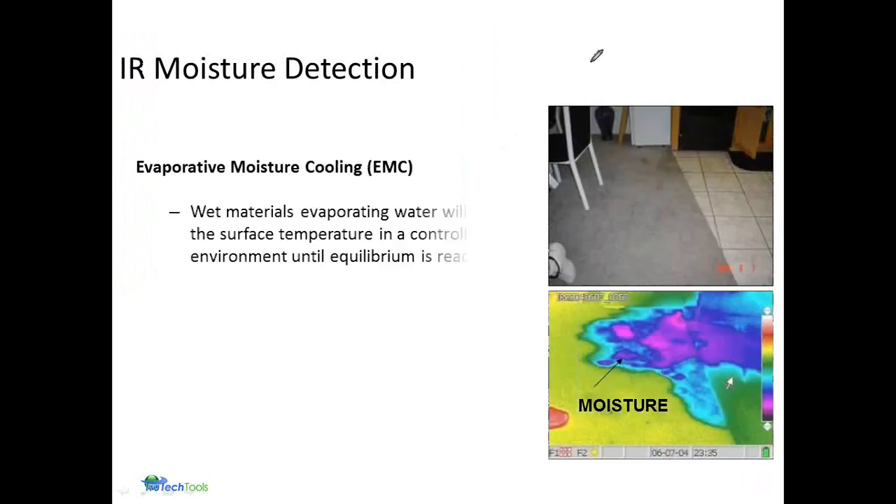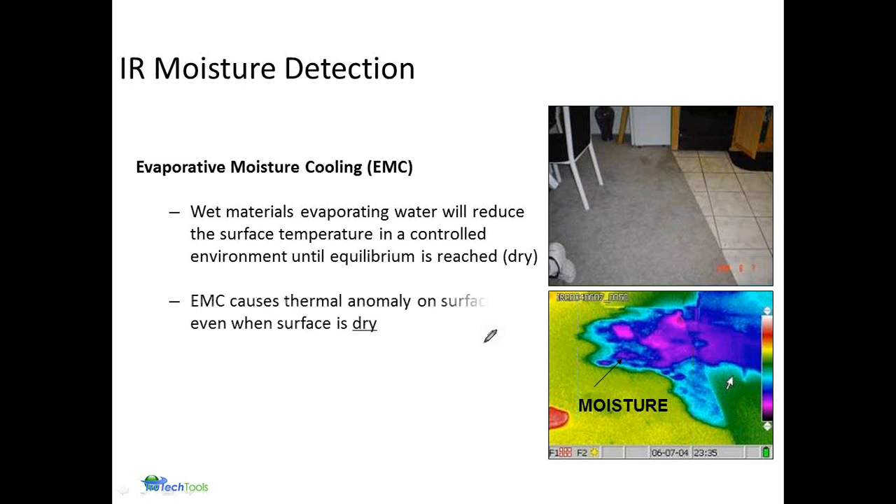From a moisture standpoint, infrared can easily see the cooling effect of evaporative moisture, even below surfaces. Because of that evaporative effect, it could be as low as a degree different than the ambient. Areas will look dry, but below it you are seeing that moisture. Of course, here's an area where we're seeing moisture in sheetrock right above the baseboard, and at and below the baseboard, and even spots in the carpeting down here.